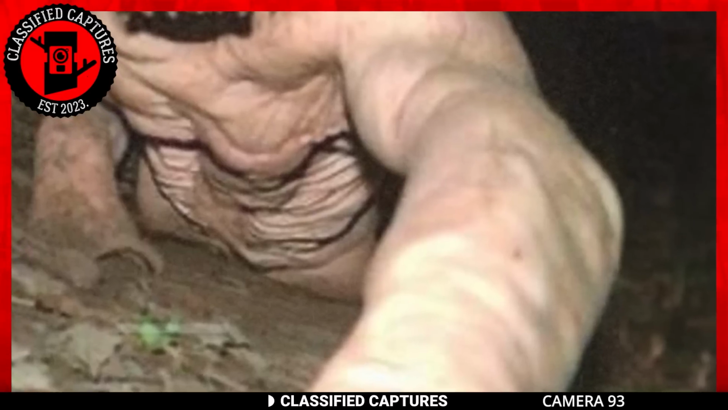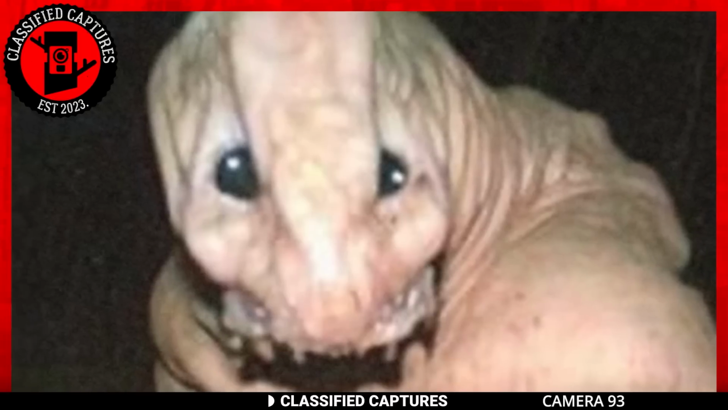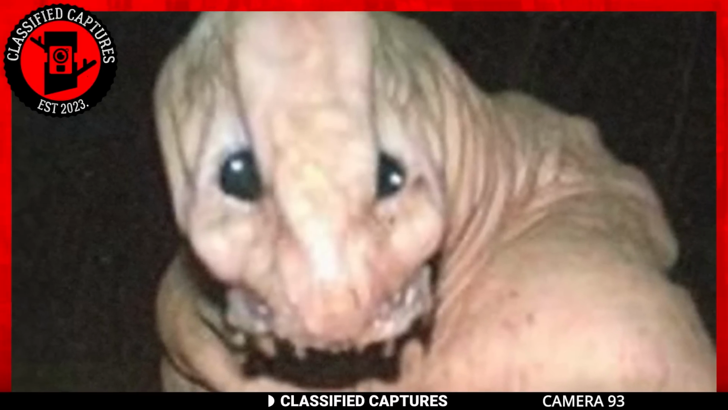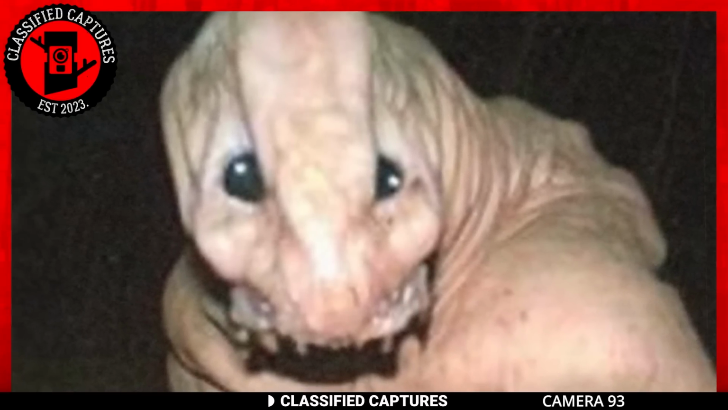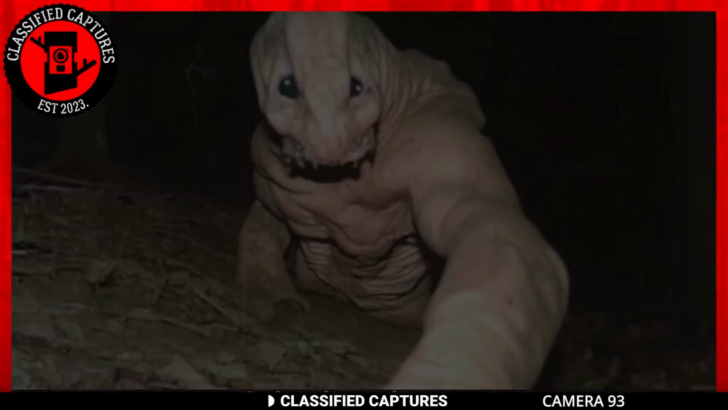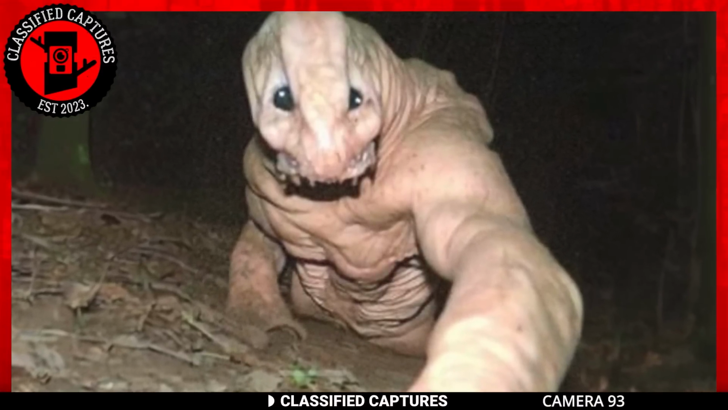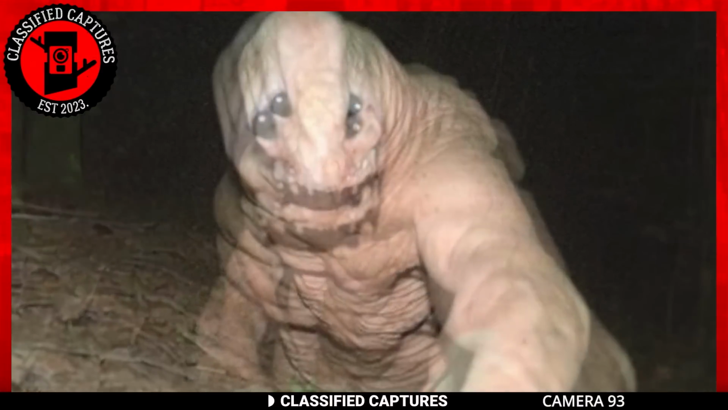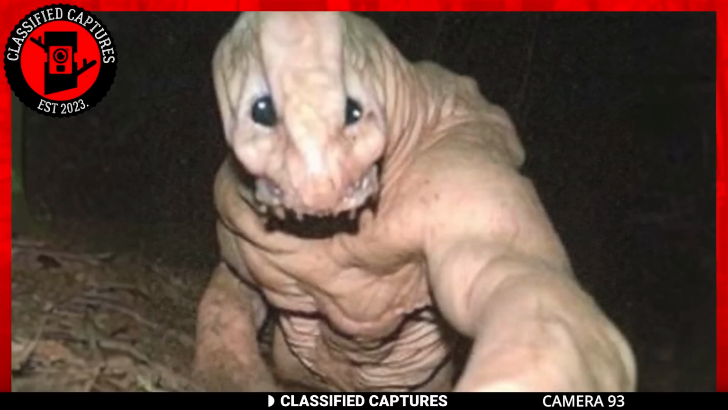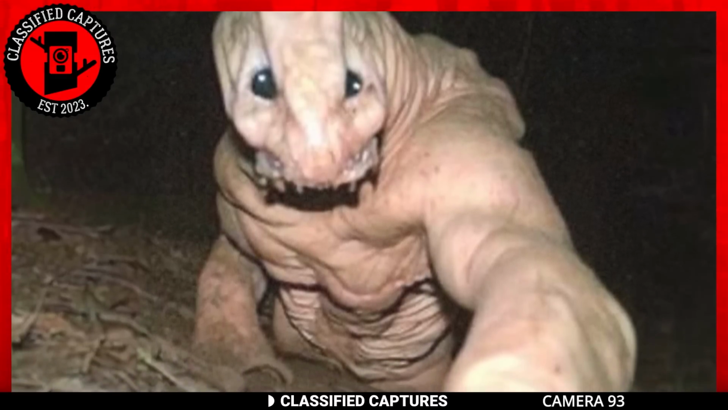The creature boasts a lovely shade of pink flesh that rivals a pig's, and its facial features are nothing short of peculiar. A quirky visage with big, soul-piercing eyes and an absence of the standard nose. It's almost like someone took a tortoise's face, gave it a pink makeover, and placed it on this strange being. This creature, whatever it may be, seems to be crawling along the ground, arms outstretched toward the camera.